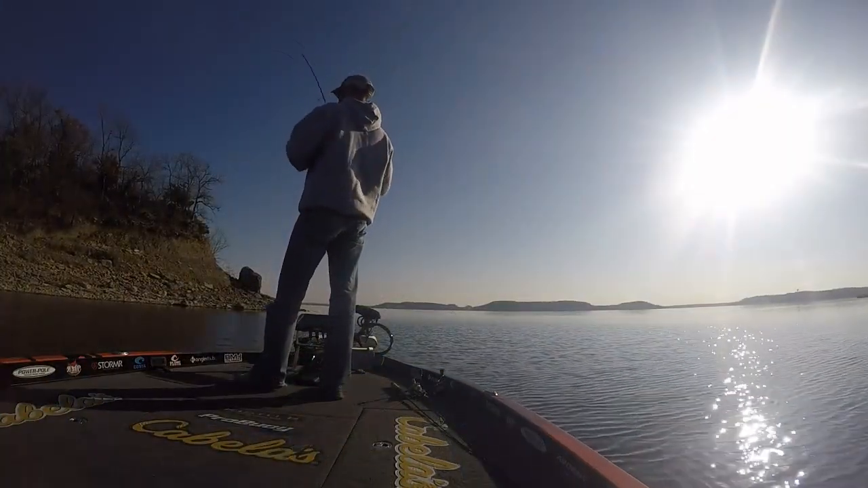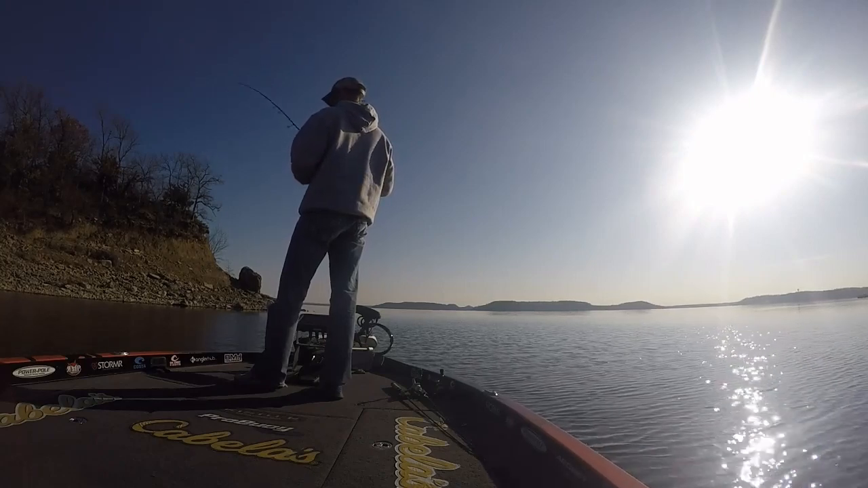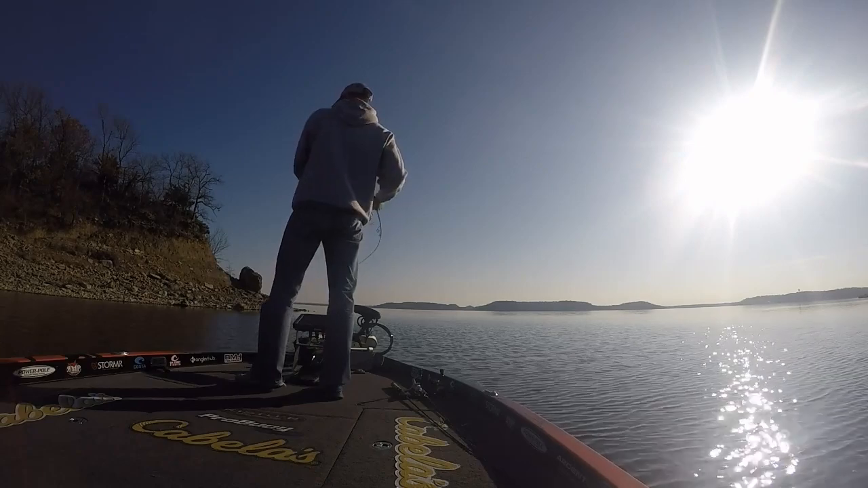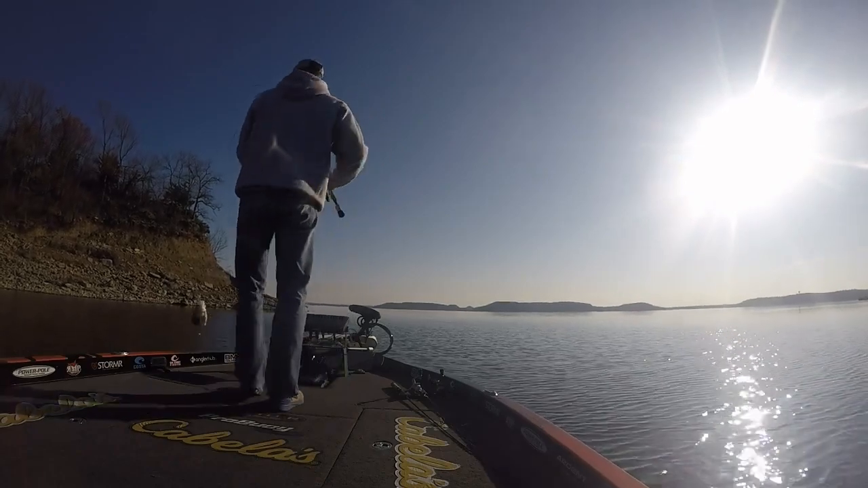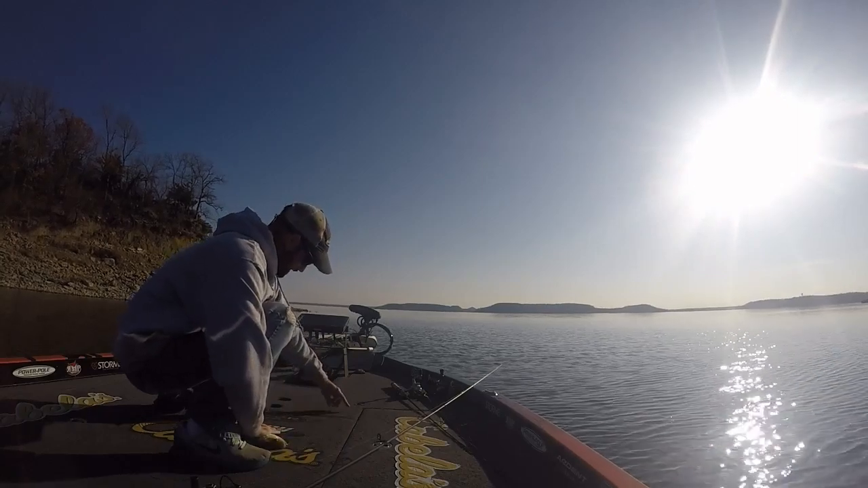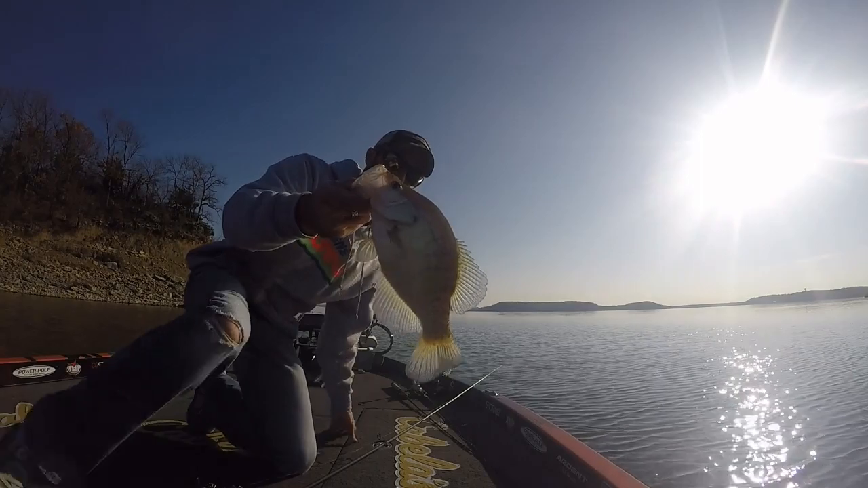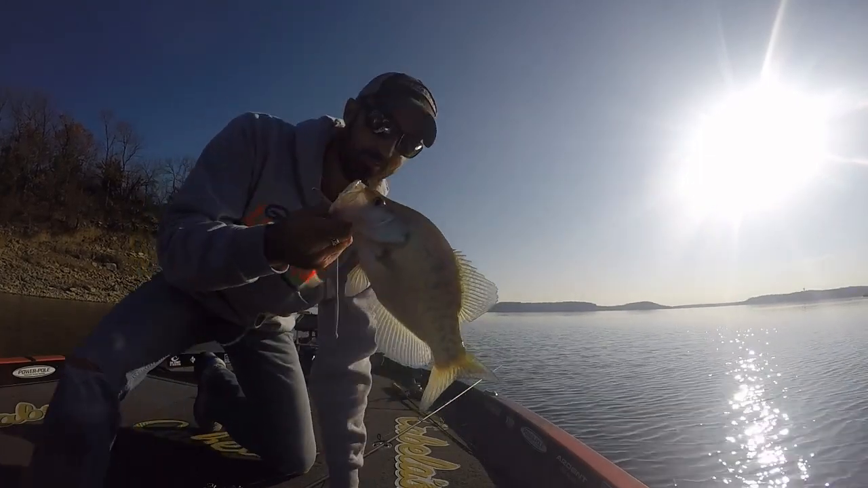Well, that knocks the top out of that. That's definitely going to be a keeper. That's a nice one. Broke your line? No, he just come off right there. That's a big old crappie right there, guys. That's beautiful.